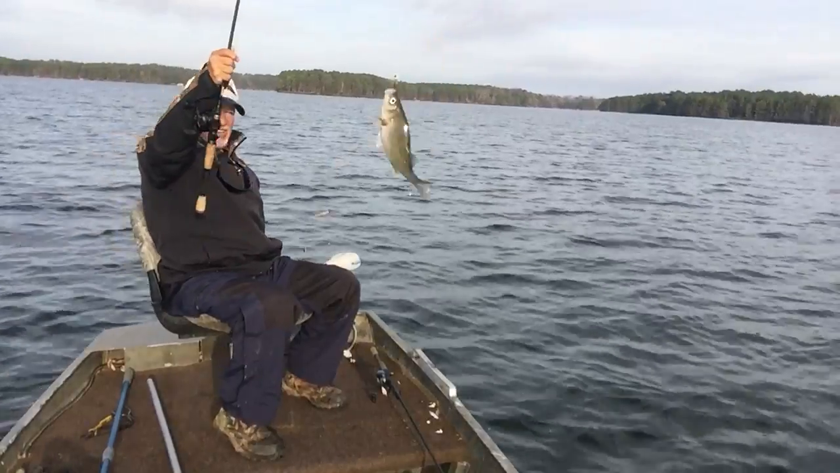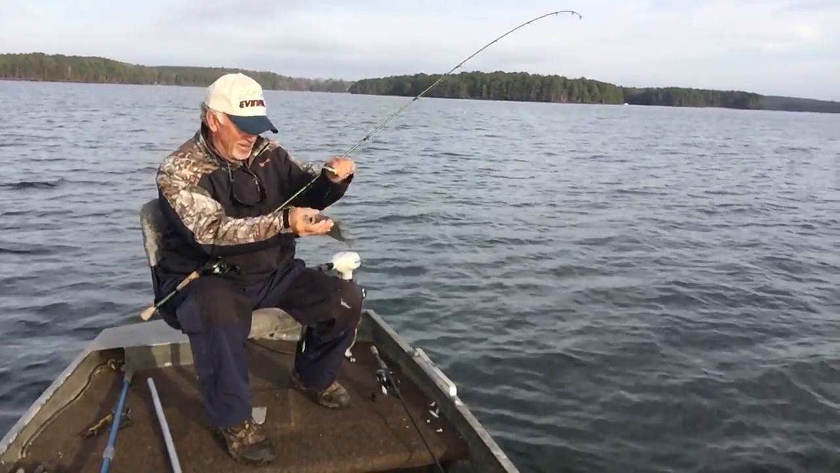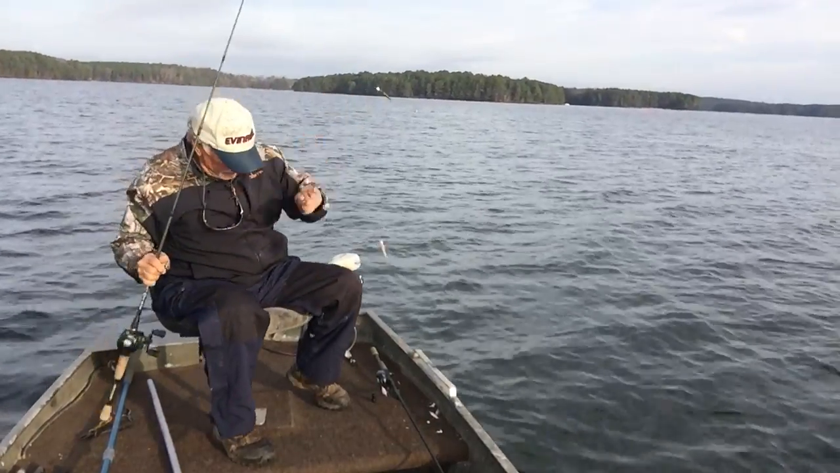Look at that, what a nice perch. Ain't nothing wrong with that one. That's a quality pound perch on a natural gut shrimp.